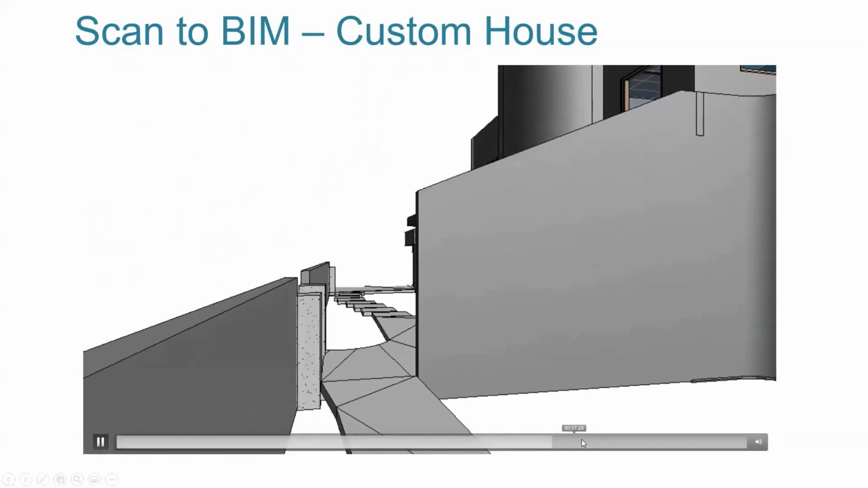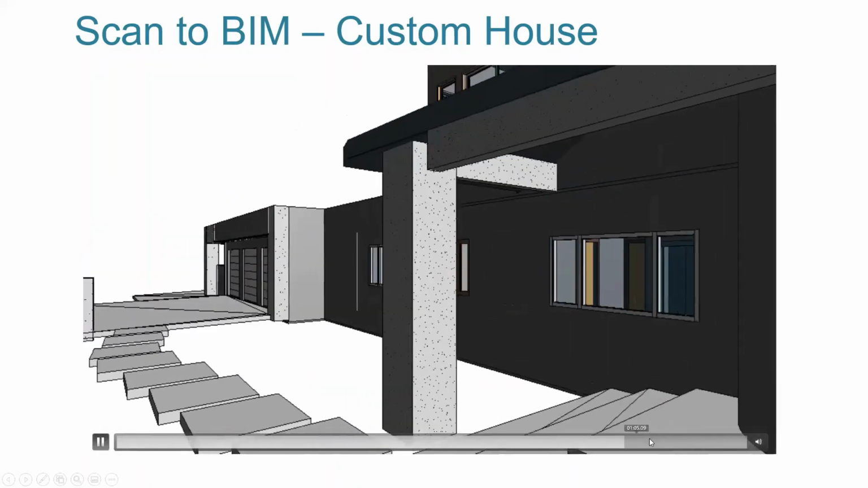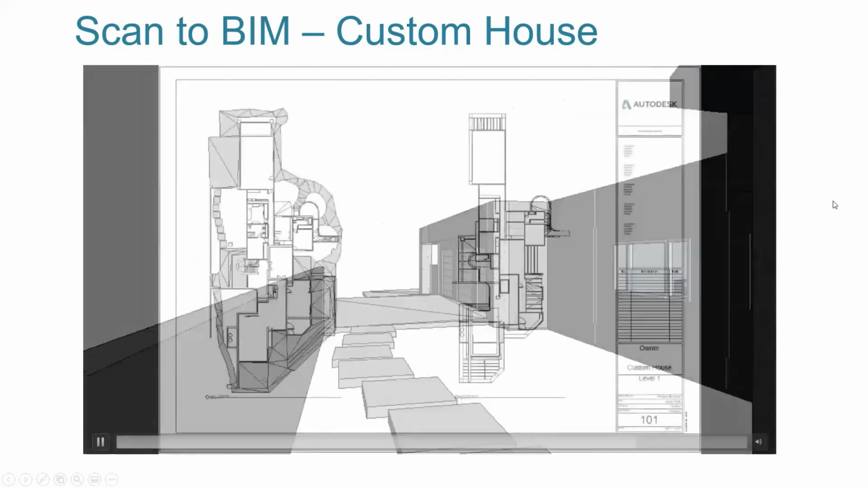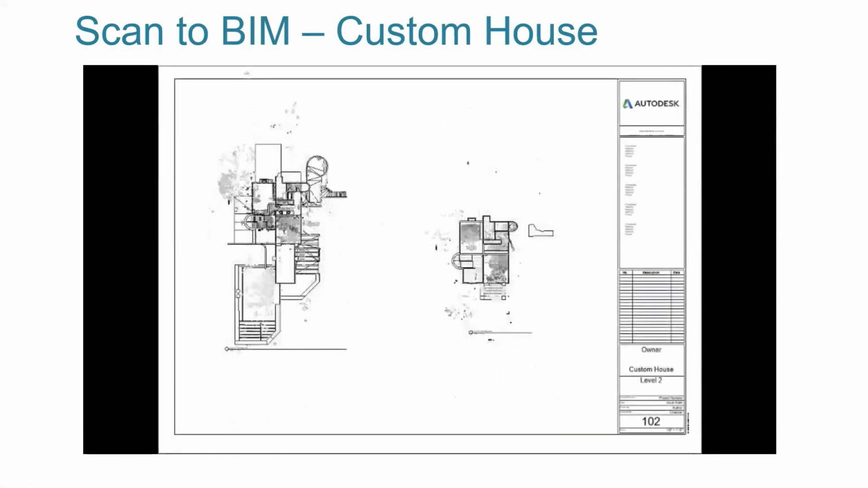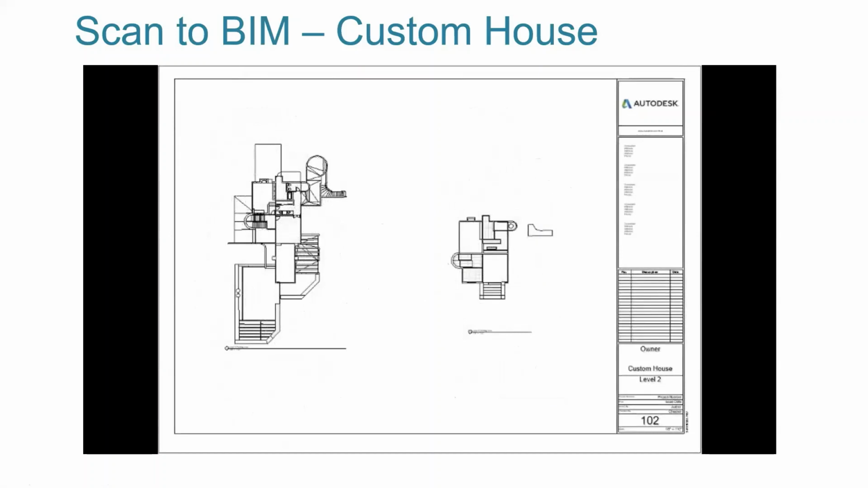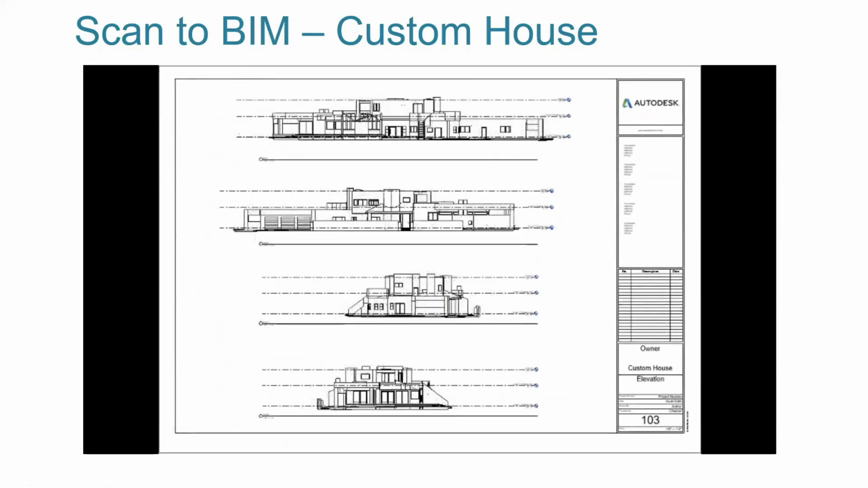So if I skip ahead here, I can show you the sheets that we took. Right here we go. And here's the sheets we made, and you can even have the scan in the sheets if you so choose, but that's up to you, whether you want them or not. Here we have the elevations as well. And there we go.